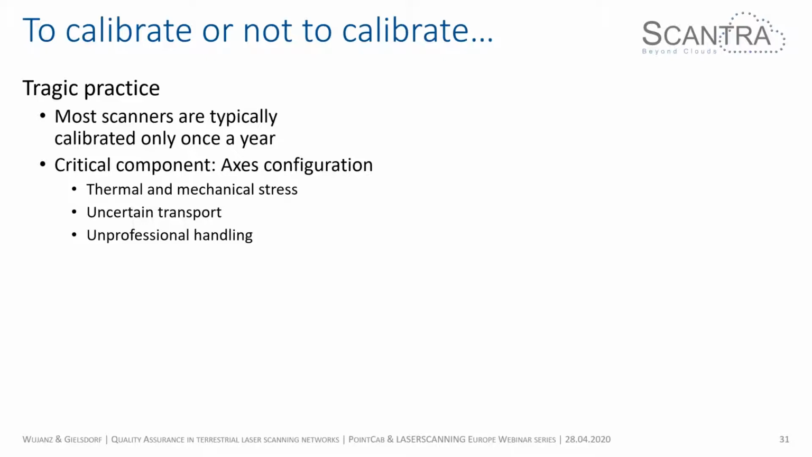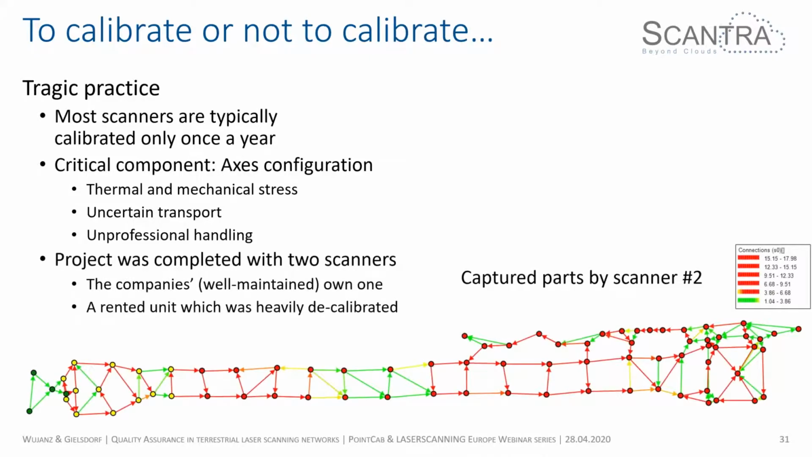And in this case, it was a mixture. Later on, I took the whole project and performed block adjustments in different chunks. Then I found out what the client said: we use two scanners, namely the company one, which is well maintained, and a rented unit, which was heavily decalibrated.